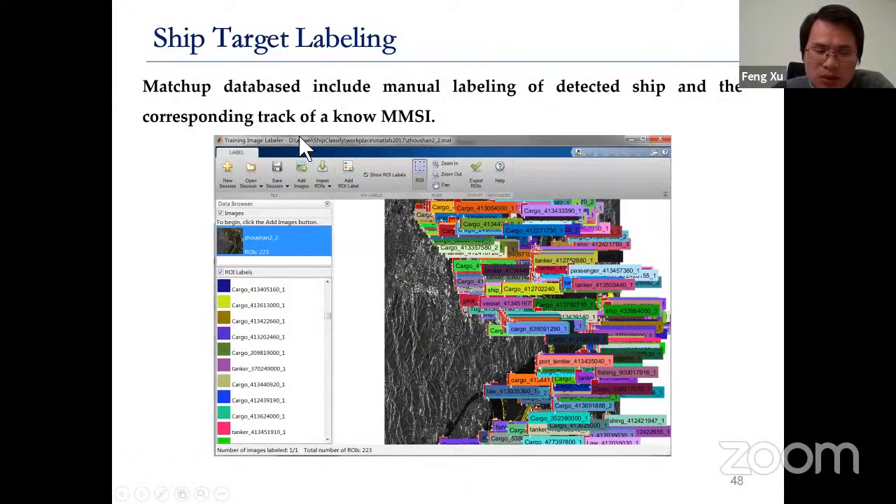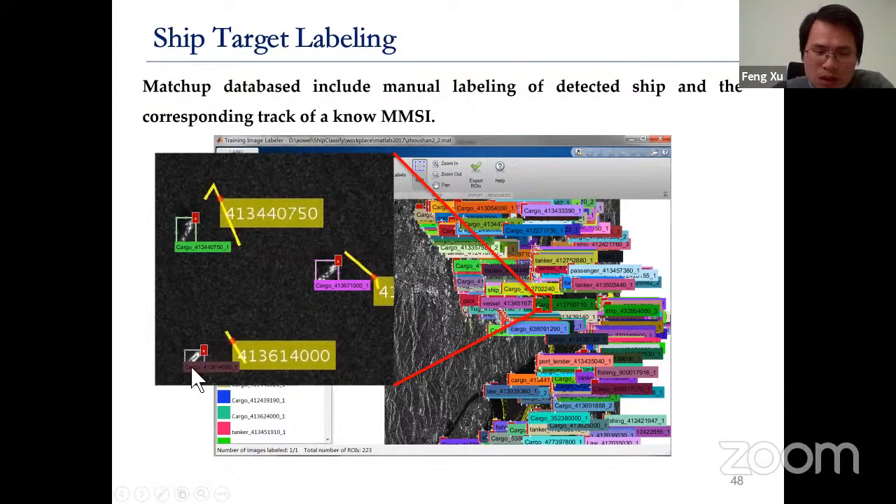Next, when we try to do classification, we need a label for each target, right? So we use a matchup database, where we match the SAR image with AIS records. Since in the SAR image we have already detected each target, we have its coordinates, latitude and longitude, and the time of this particular target, so we can match it in space and time with the AIS record.